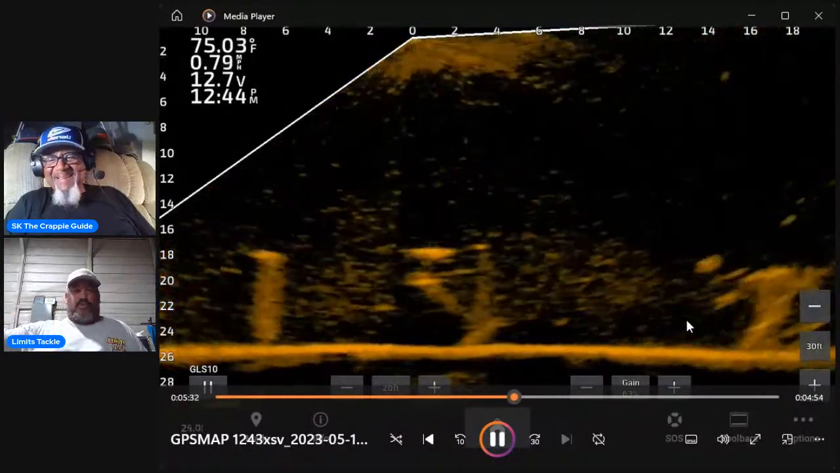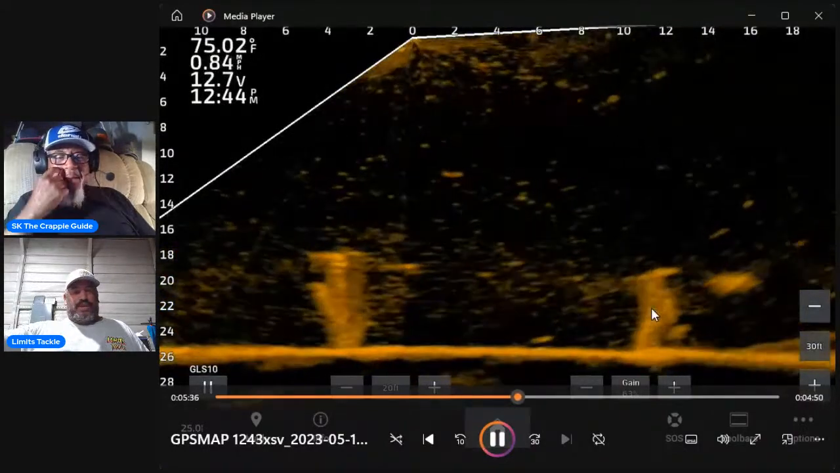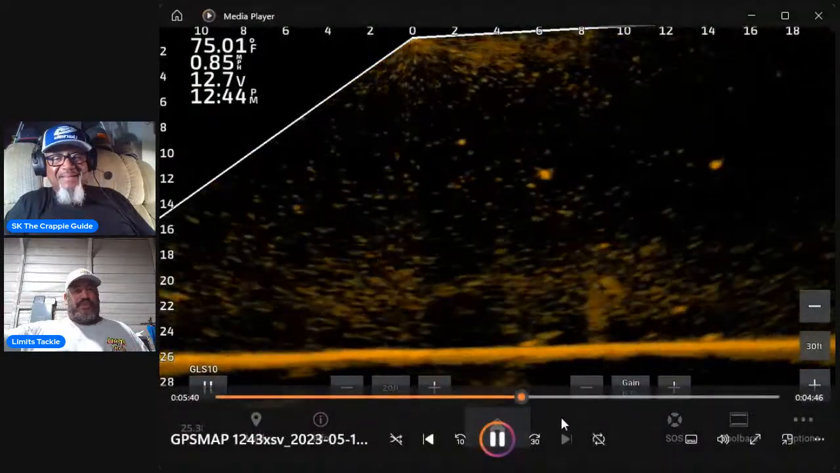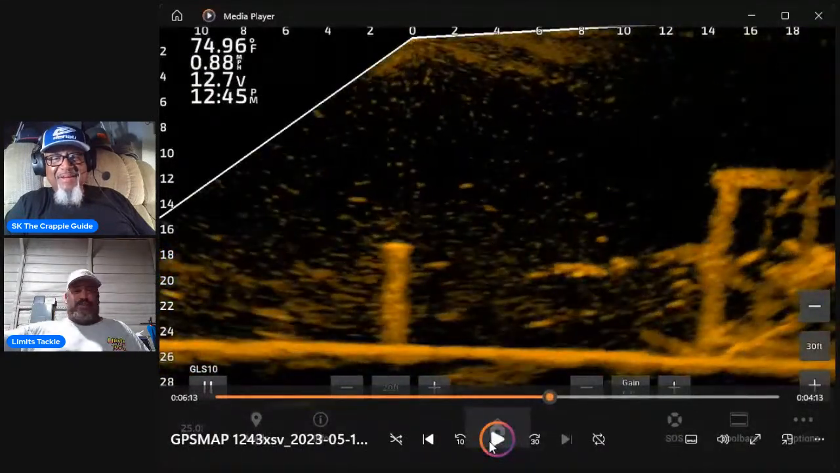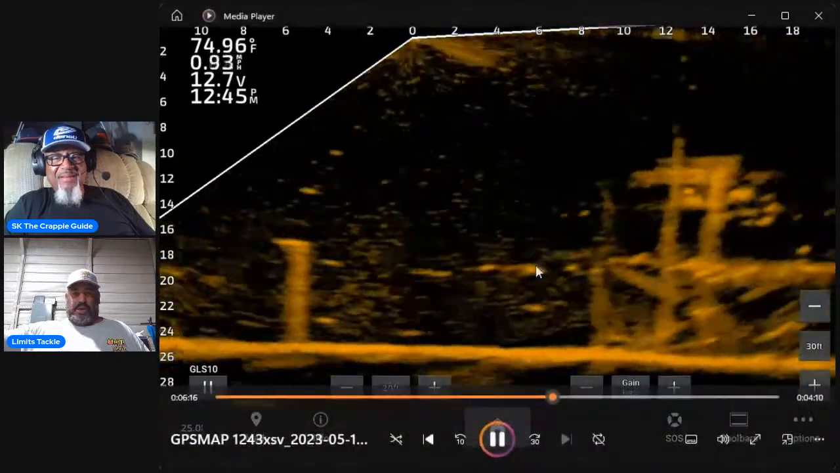I remember I bought a graph years ago, and on the Lorantas you could go delete waypoints, and everyone thought it was gone. But after you delete it, you got to delete it out of history. Otherwise, it's still there. People didn't know that. I got thousands of waypoints. You have to purge it. If you didn't purge it, it wasn't gone. Look at that big old thing.